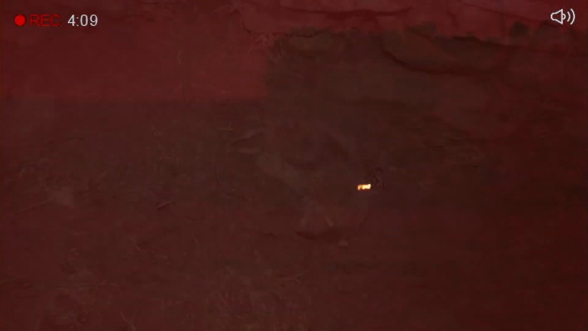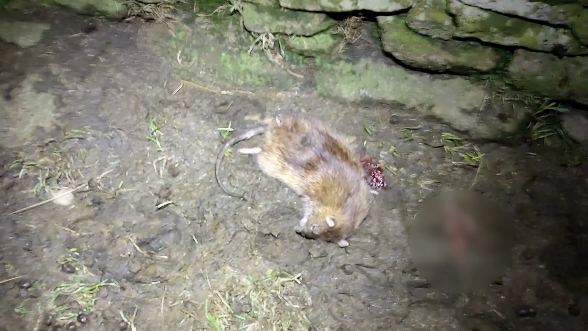And there you can see it through the thermal after I shot it. As you can see, that one's not a bad size. Rats have done really well this year. I think with the winters getting a lot more mild, they're staying out more, and I've encountered a lot more on the dry stone walls and in the fields than you would normally do at this time of year.